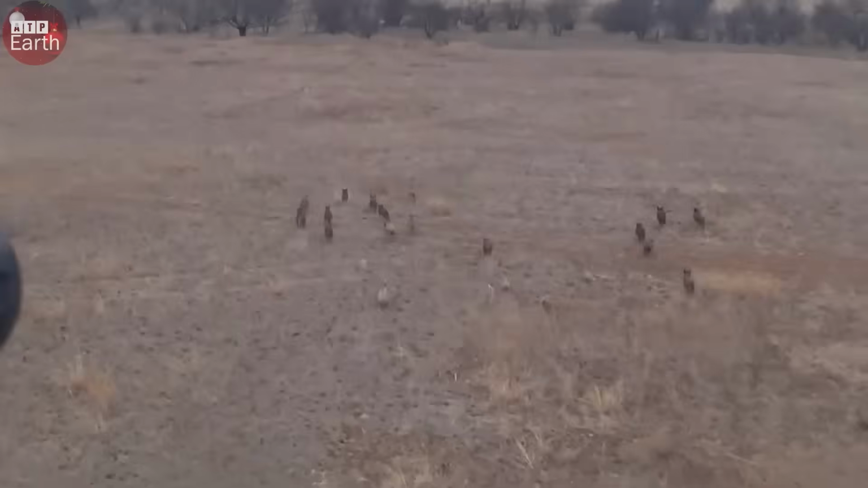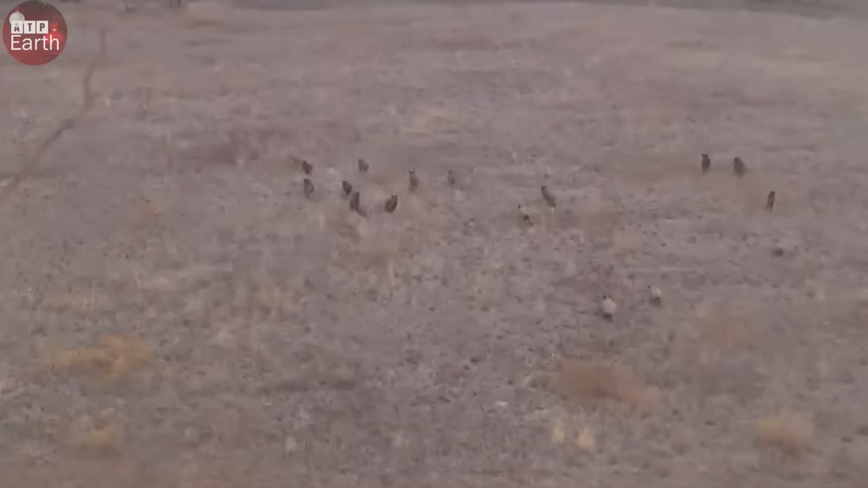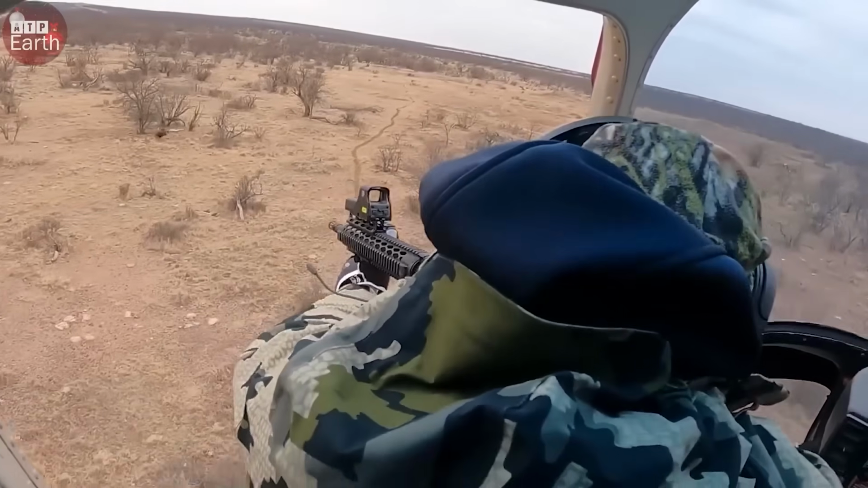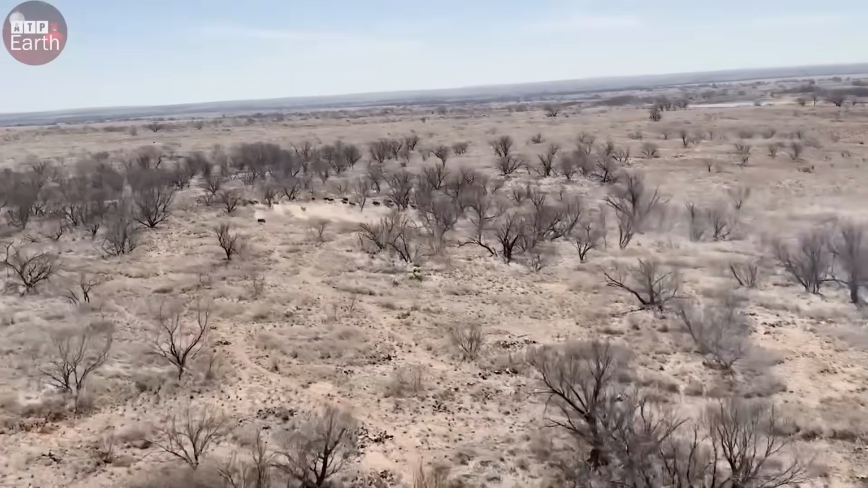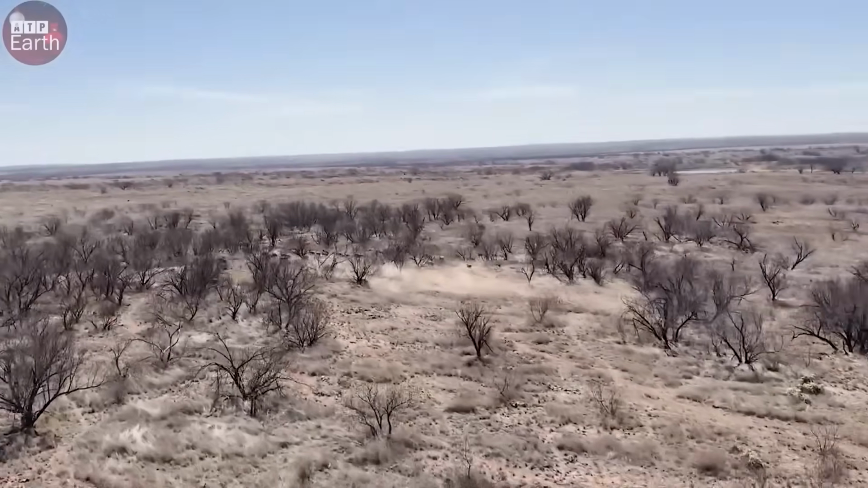As we moved on to the next group, I kept firing but missed. That's when I realized shooting from the air is a completely different game than hunting on the ground. It's exhilarating.